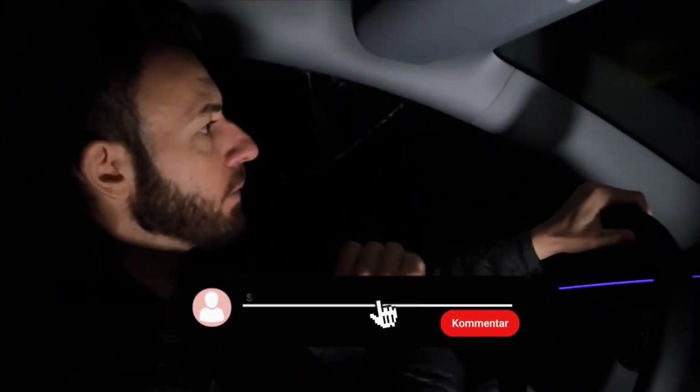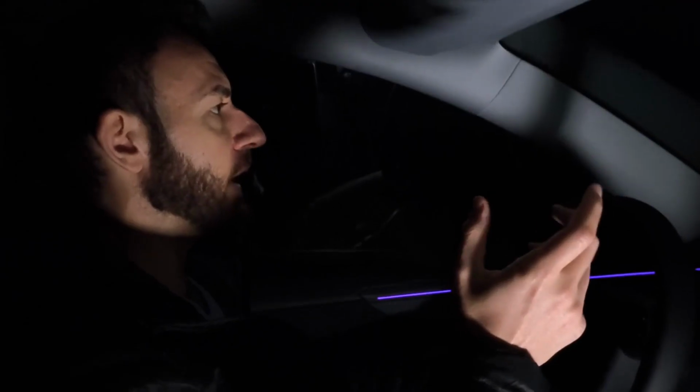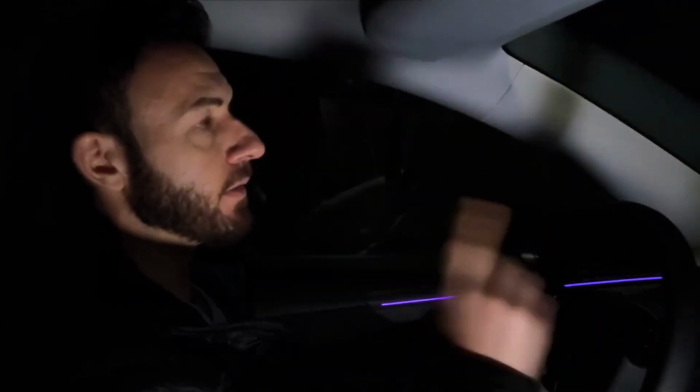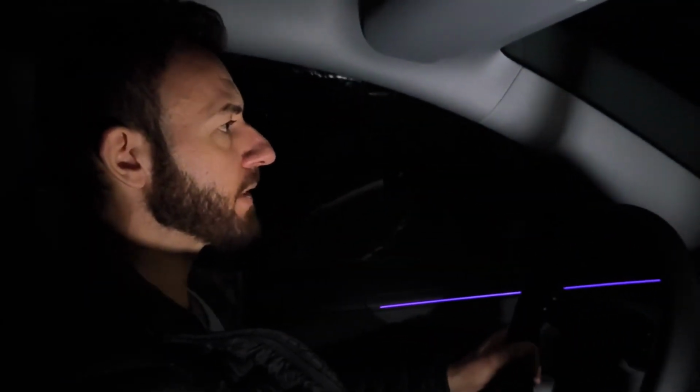And remember, I'll also be testing the Model Y performance soon. There might be another night test for that, but maybe not, because I don't think much should have changed there. But if it has, I'll do a night test for that too. Otherwise, there will be a very, very detailed comparison to the old Model Y performance.